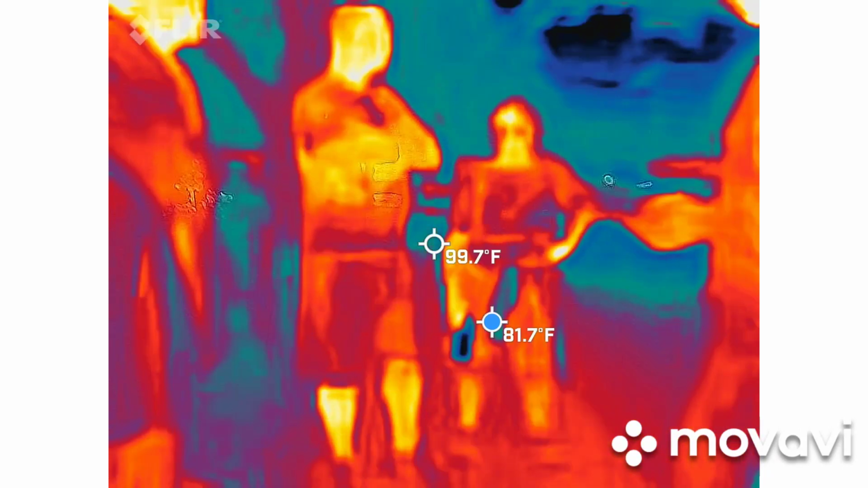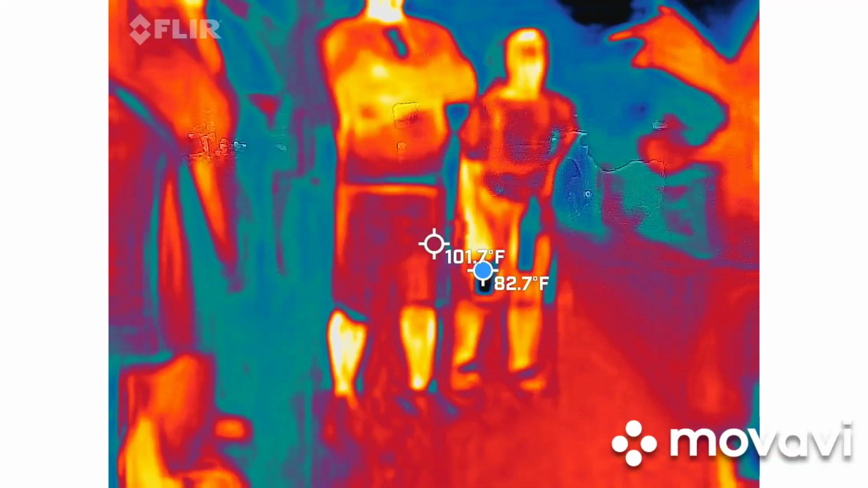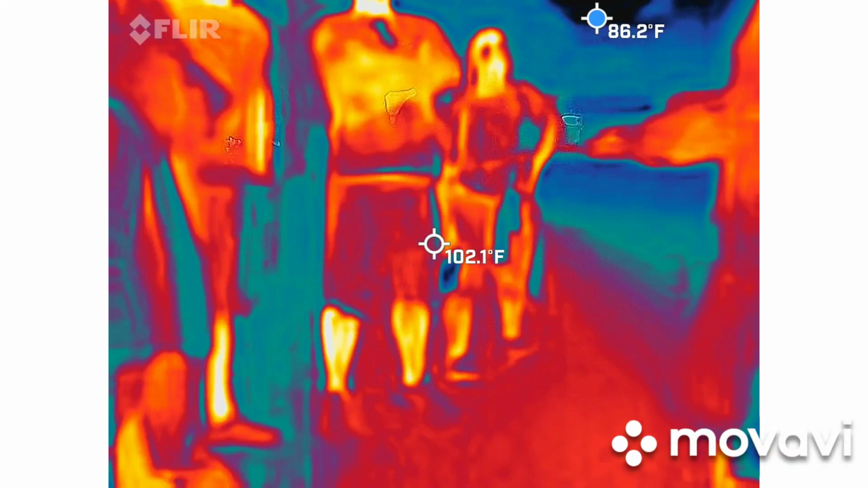It's going to be on the same sweep rate as hers. But again, they're not obviously linked in any way, shape, or form. So whatever you hear, you hear.